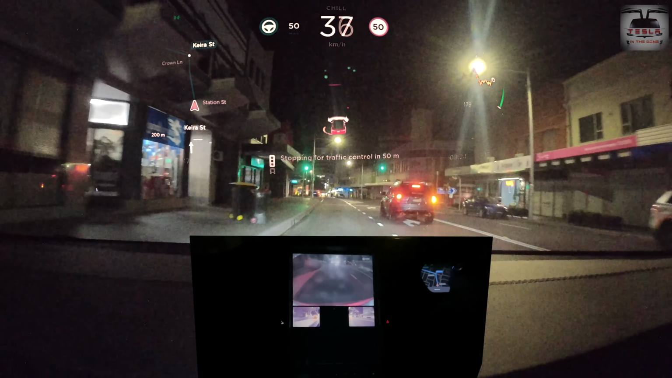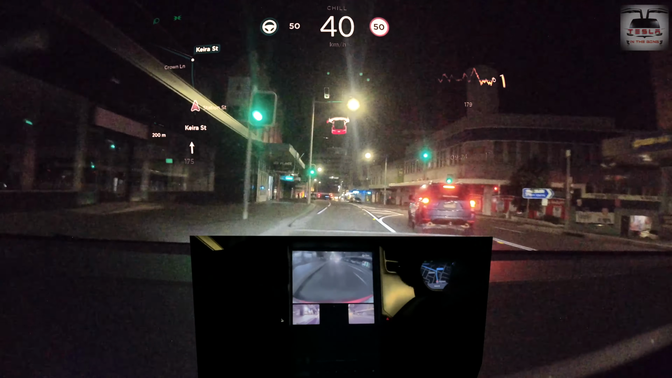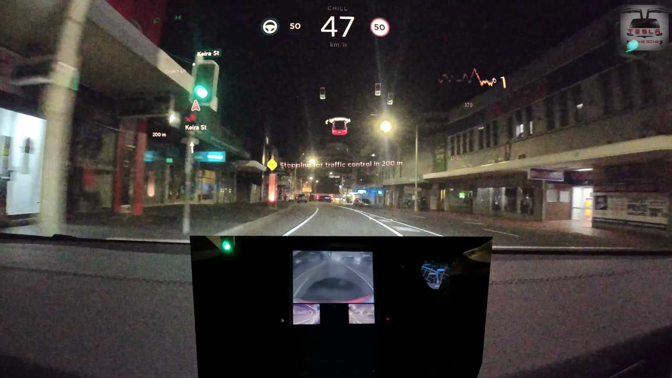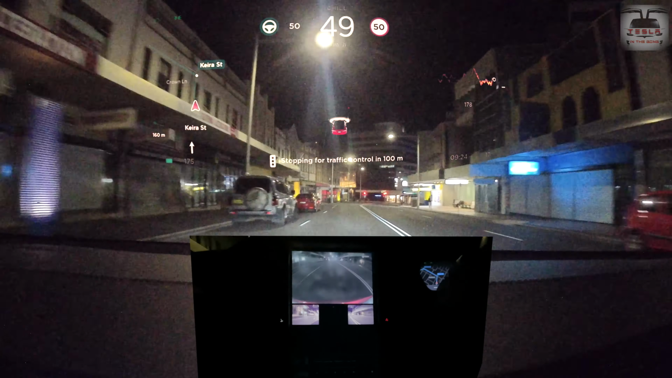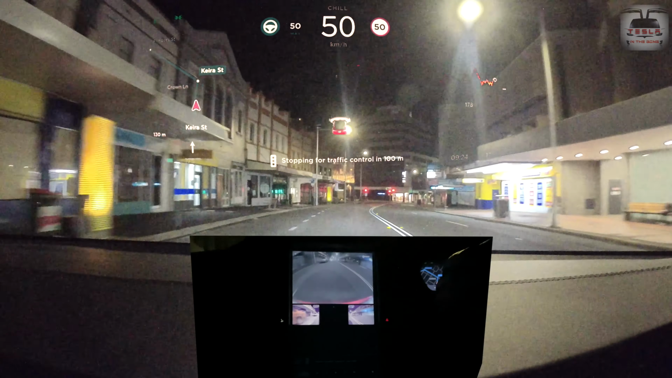So was it 7 disengagements till now? I reckon it was 7, isn't it? Okay, in this run, 7 disengagements. We have driven for about 15 odd minutes or so.